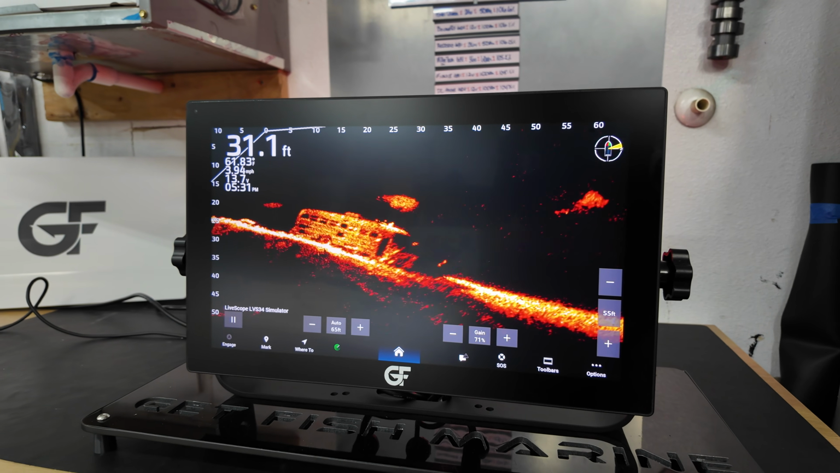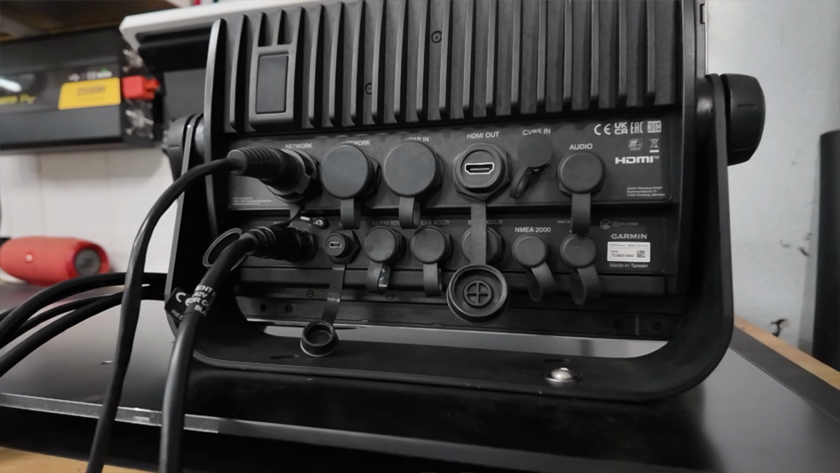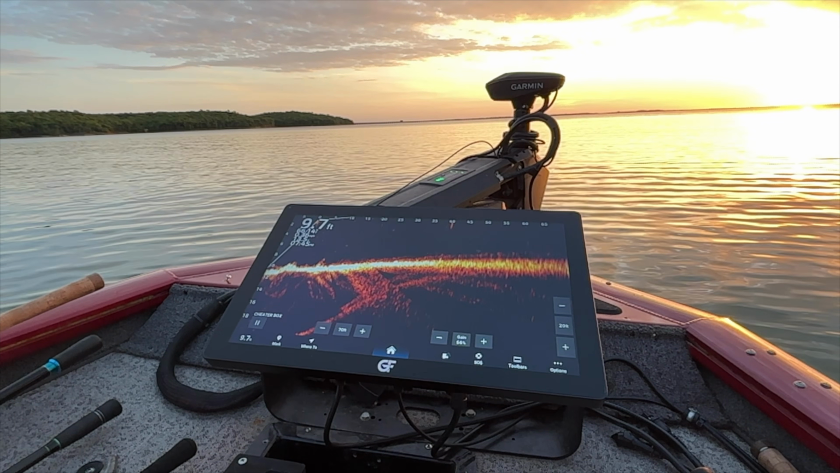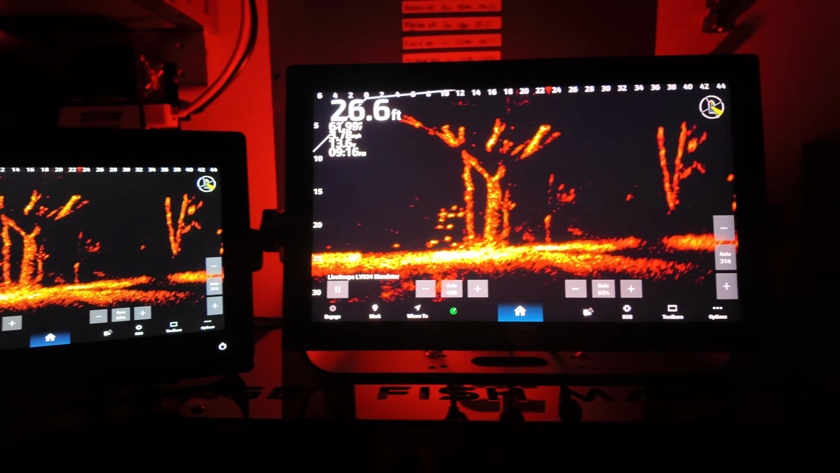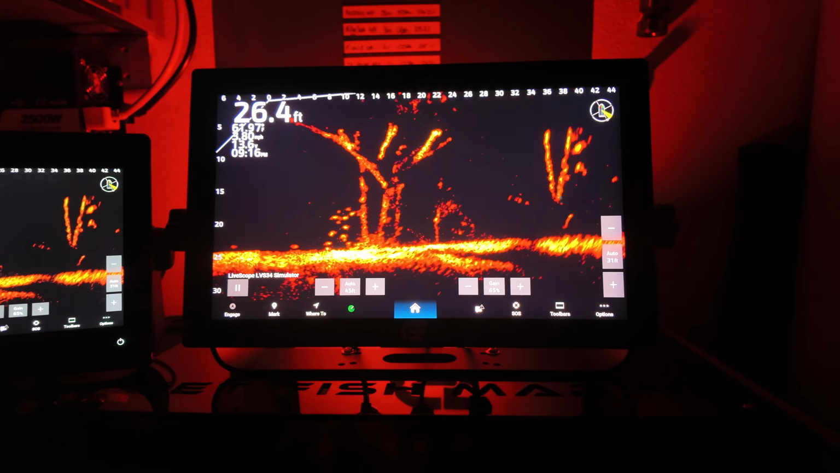Have you been looking for a true 4K monitor to put on your boat? Well, maybe you're looking for it to pair up with a Garmin GPSMAP 9000 series, or maybe you just want to future-proof your big screen so that you know it will work with your next upgrade. Well, I want to introduce you to the Getfish Marine Define 17. This is a true 4K monitor, IP67 waterproof rated, and ready to go on the front of your boat.